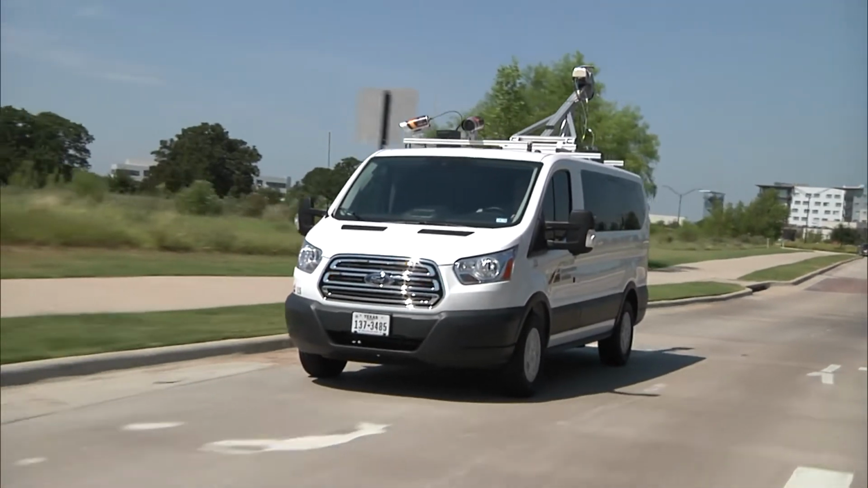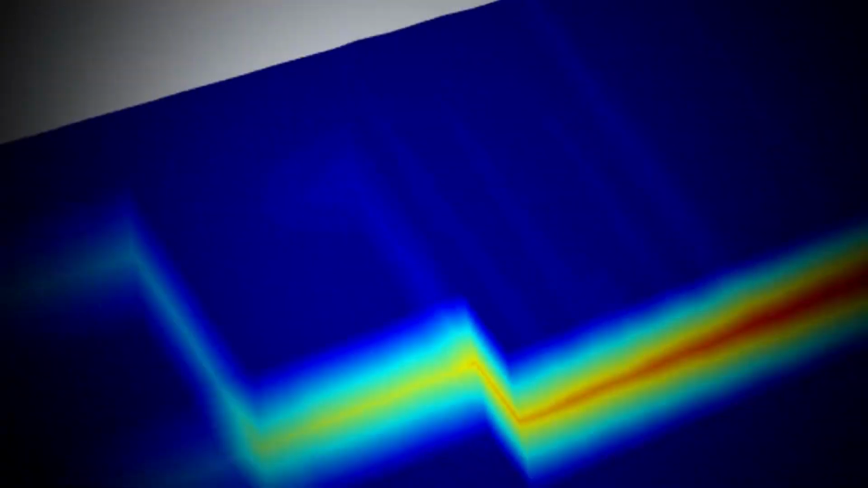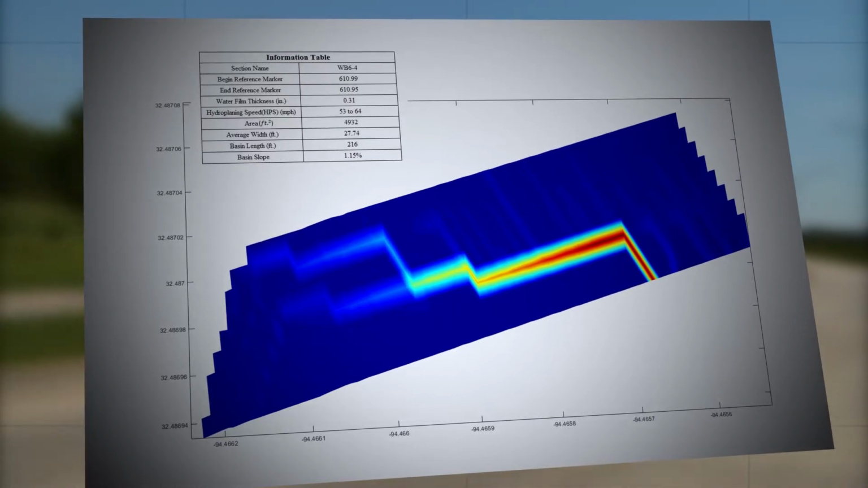LIDAR, mobile LIDAR in particular, is a tool that allows us to collect all of this geometric data at highway speeds. So we can throw it on a truck, drive at highway speeds, collect all of this geometric data, and then use that data to look at how surface drainage will flow across the roadway. We had a stretch of roadway that had a lot of runoff, and we were observing it.